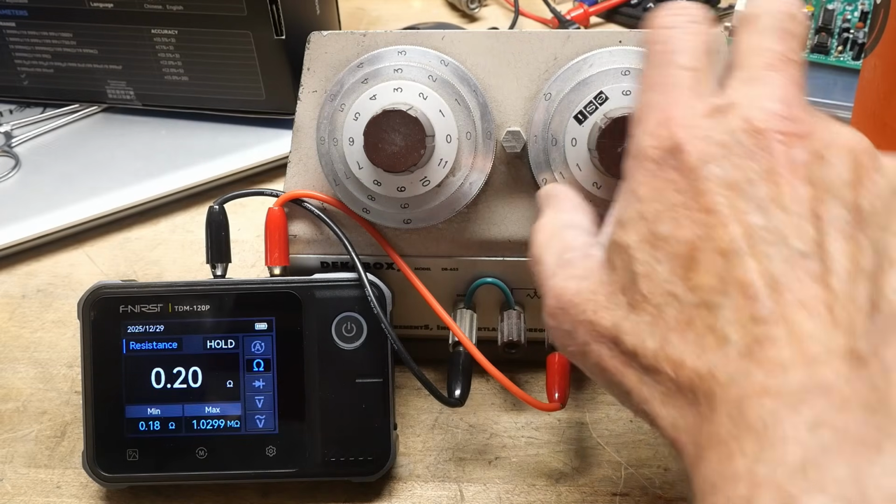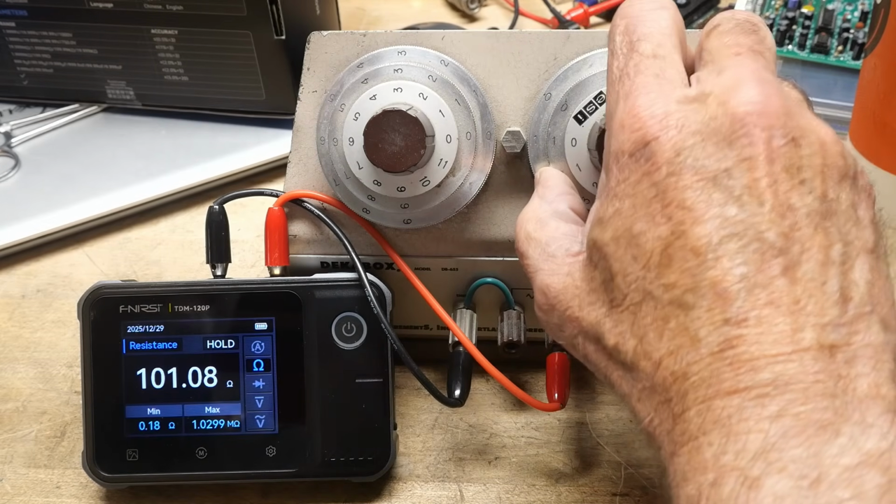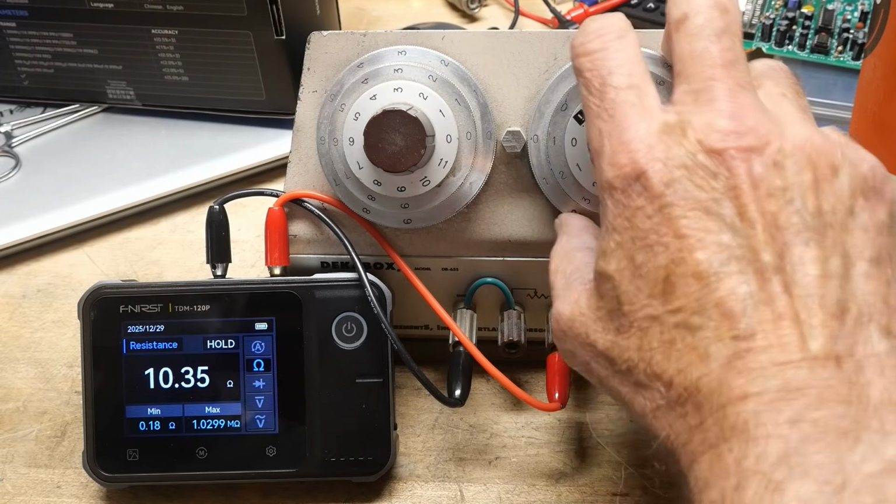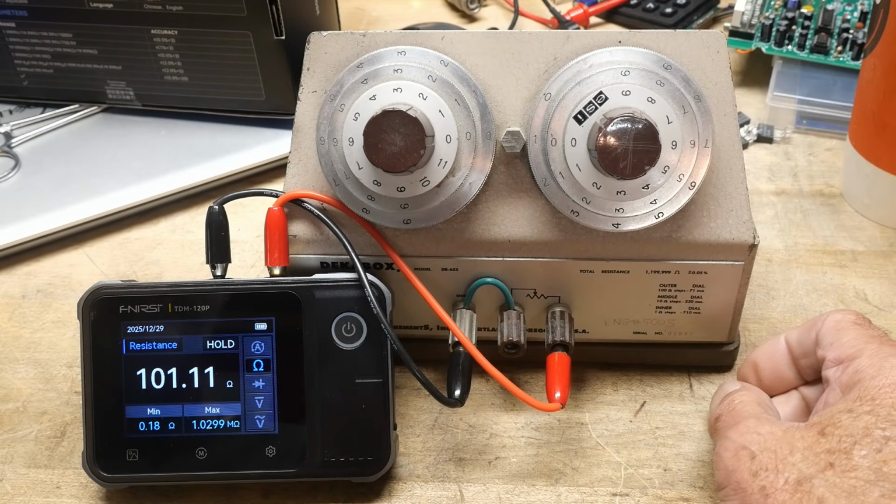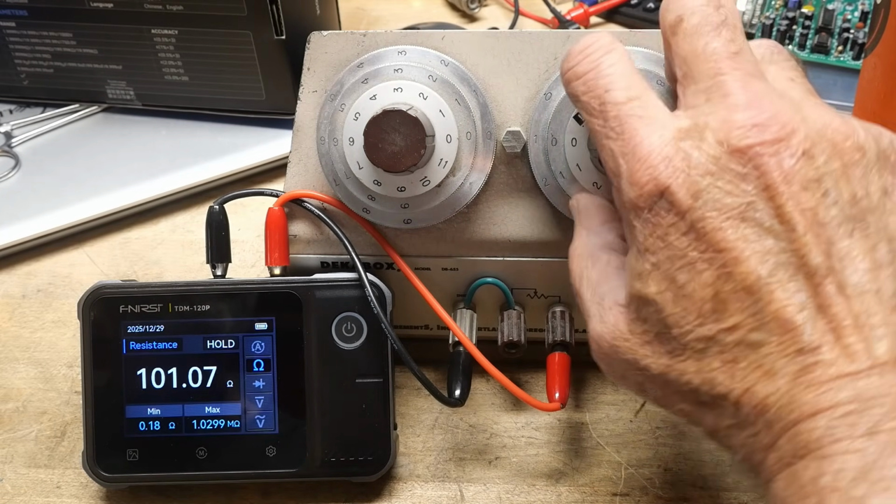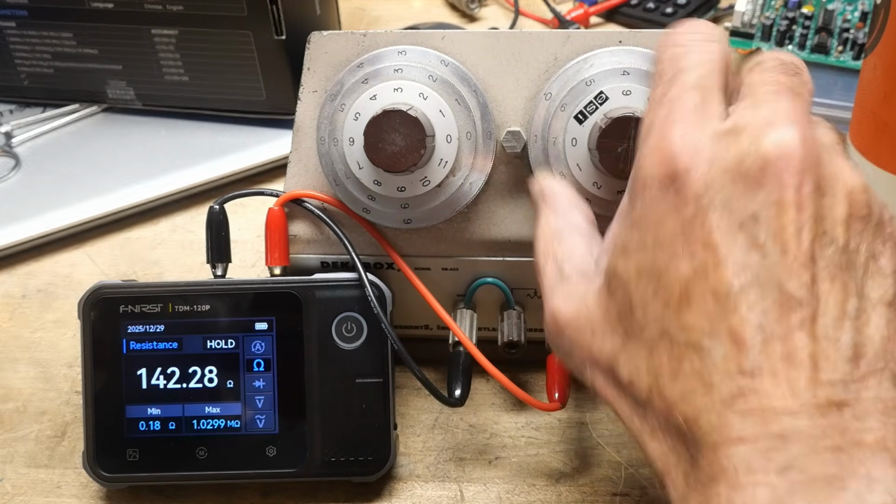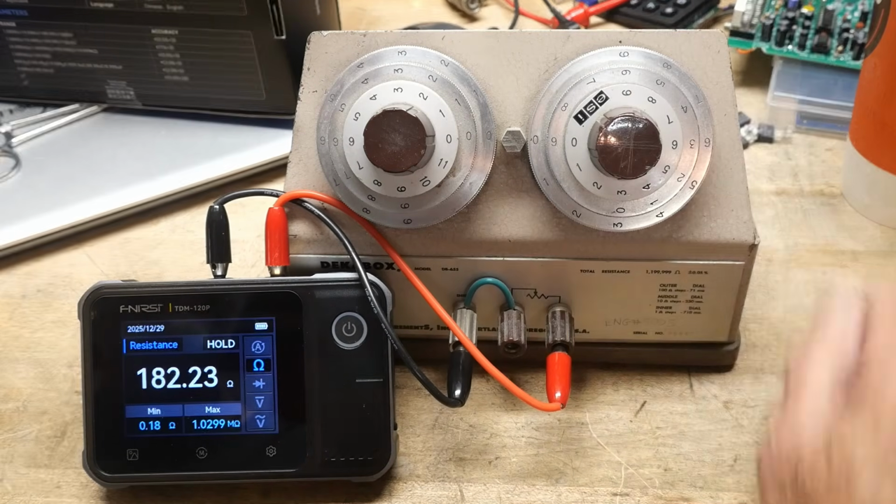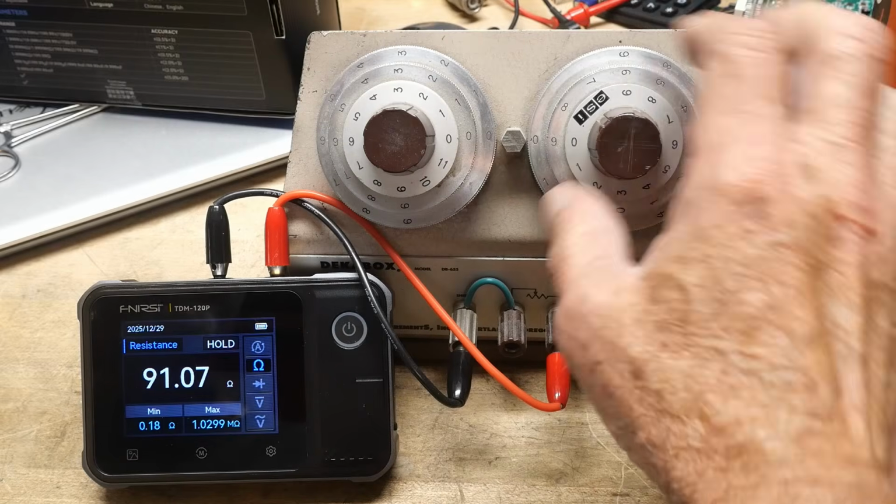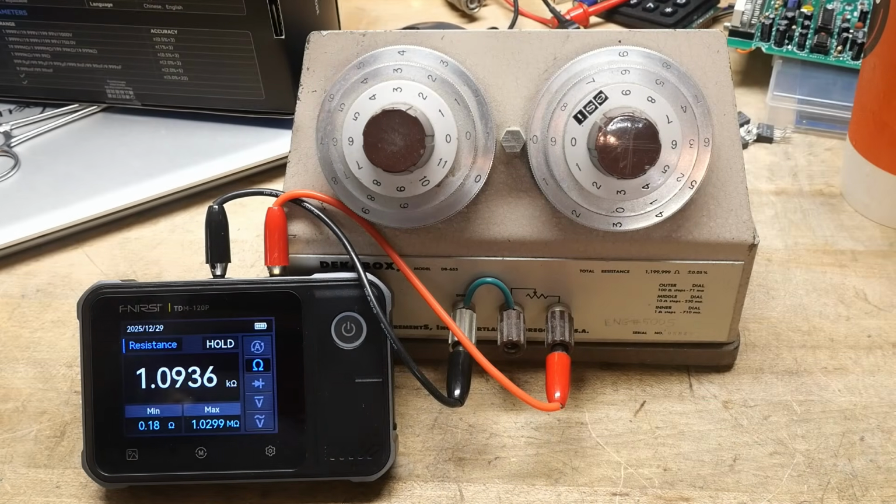Let's go down to a lower one. What offset do we have? 0.2 ohms. Okay, fine. 10 ohms. Yeah, it's failing at this 100 ohms one. Let's go to 90. Let's see what 90 reads. 91. Yeah, so it's off on some low ohms ones. So, yeah, there you go.